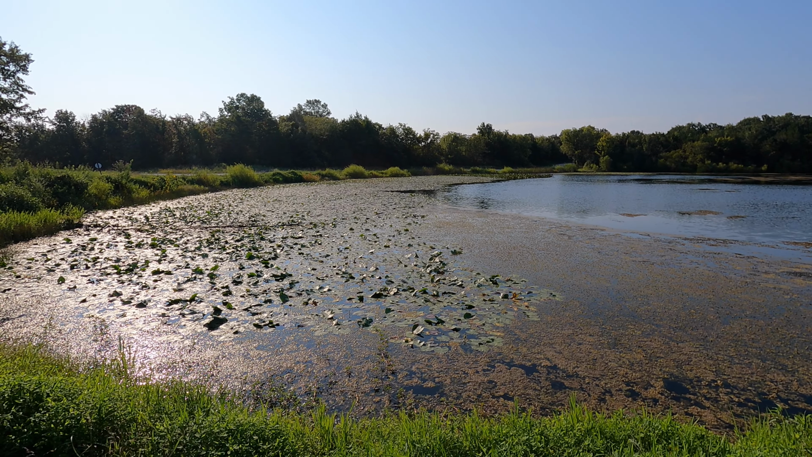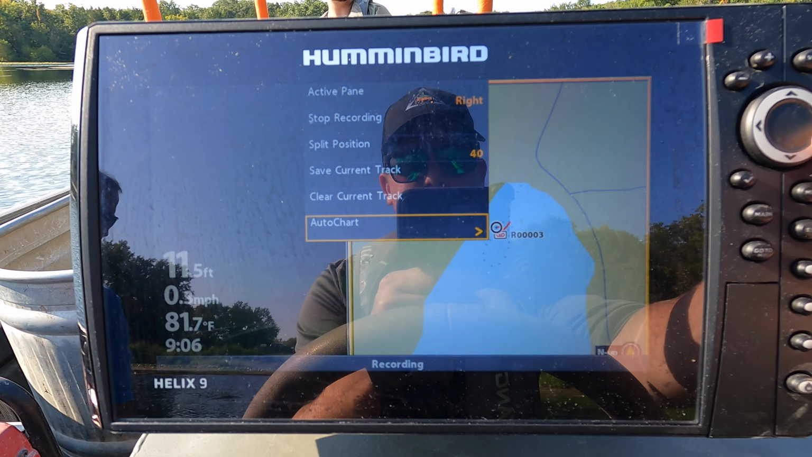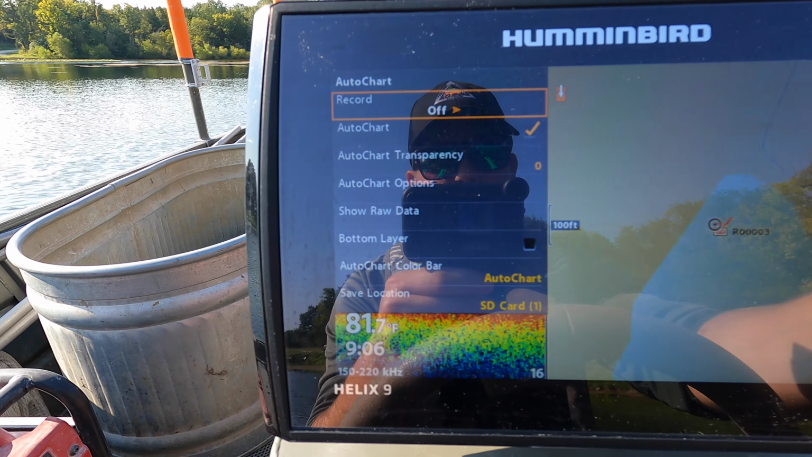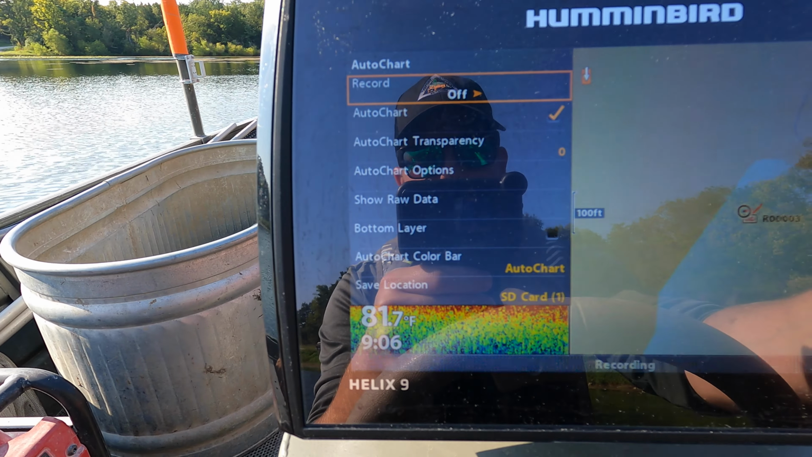So I like to start away from the shore, and to actually start recording, press menu. You could scroll down to Autochart, tab to the right there, and then just tab again to the right, and then it will start recording. There's other settings there you can mess with as well to change how it looks.